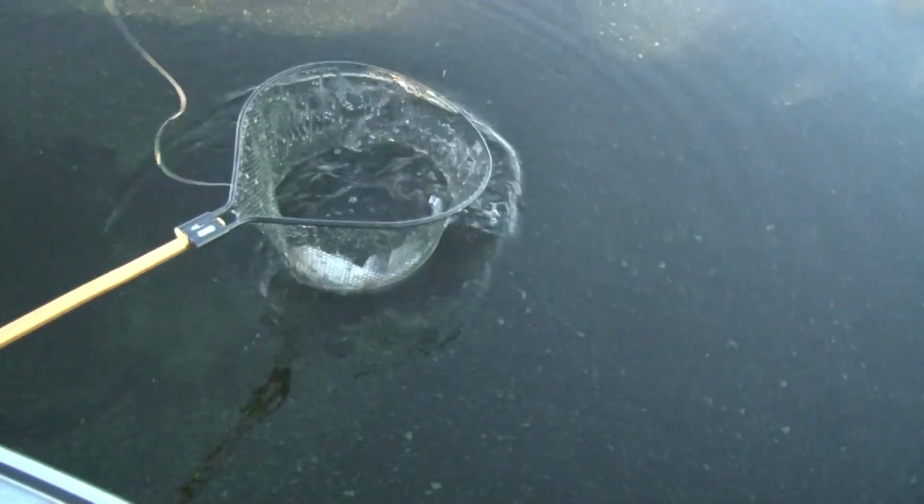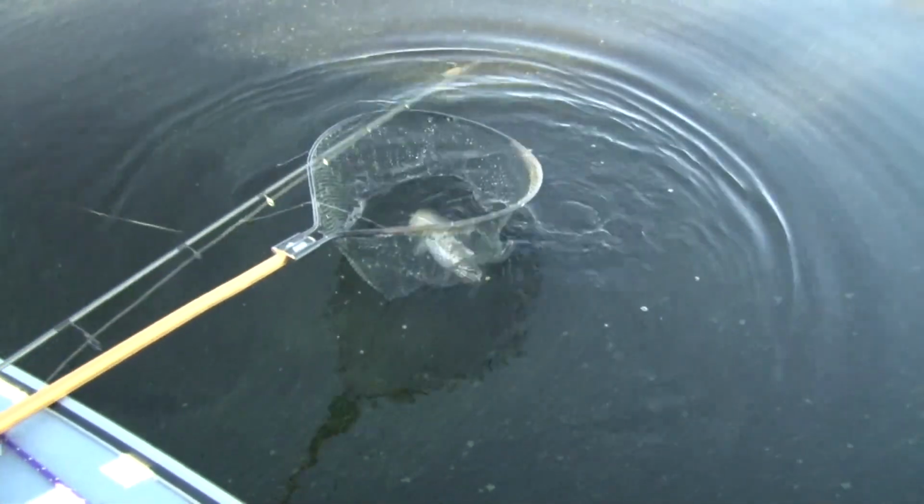Come on, buddy. That might be a walleye. No, catfish. Look at him. Big one. Big old chunker, chunky guy, chunky monkey. There you go.